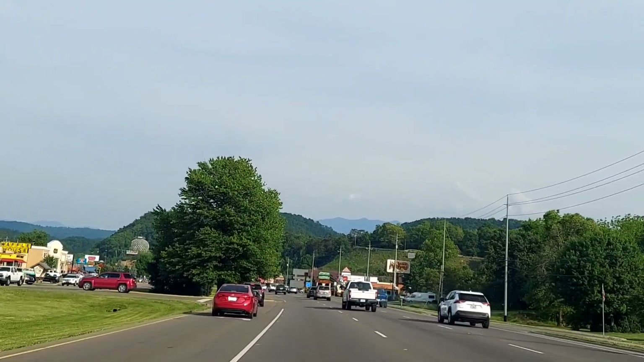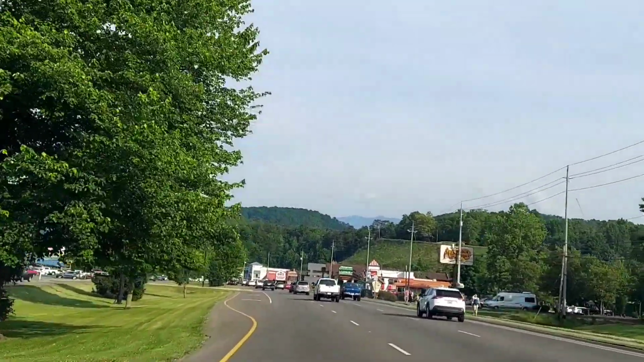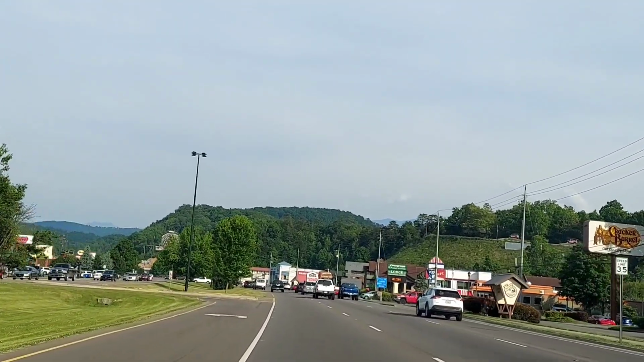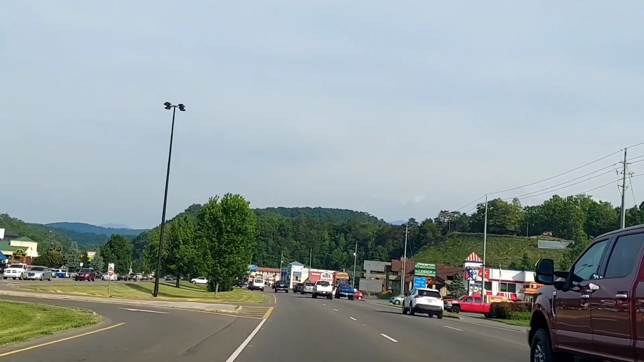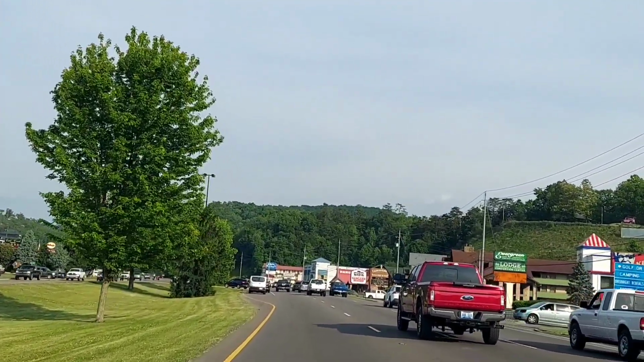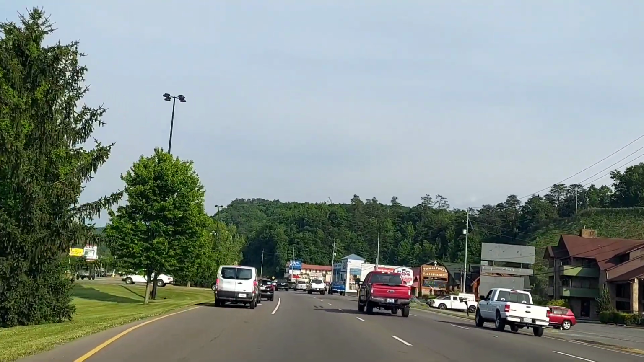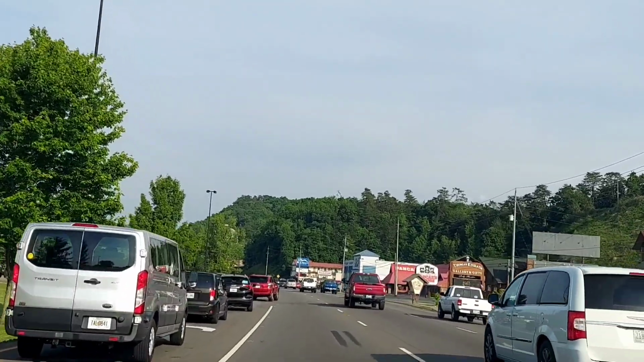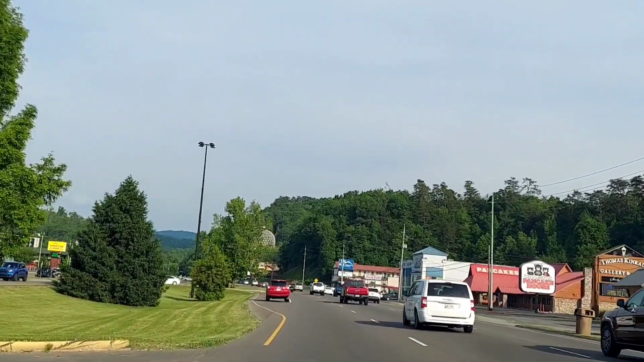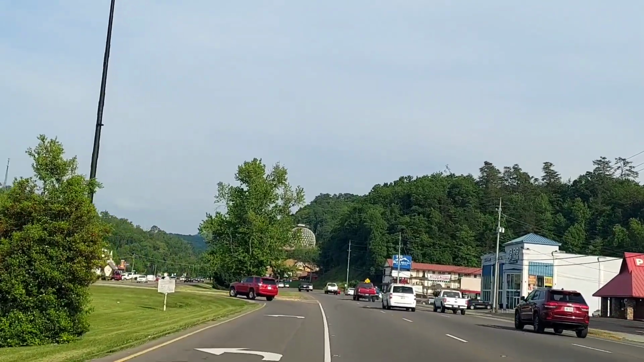The drive to Townsend was very nice today. Man, all those restaurants there were packed. I mean, they were packed. No real long lines like you see here in Pigeon Forge, but they were packed. You could just tell the parking lots are full, and I'm sure there was a little bit of a wait, but not lines going out the door. And that's one thing you want to avoid if you can. This is an excellent time to go to dinner in a lot of these places. 6:30 to 7 o'clock, that's a smart time to go. By then, the rush is over. The real rush.